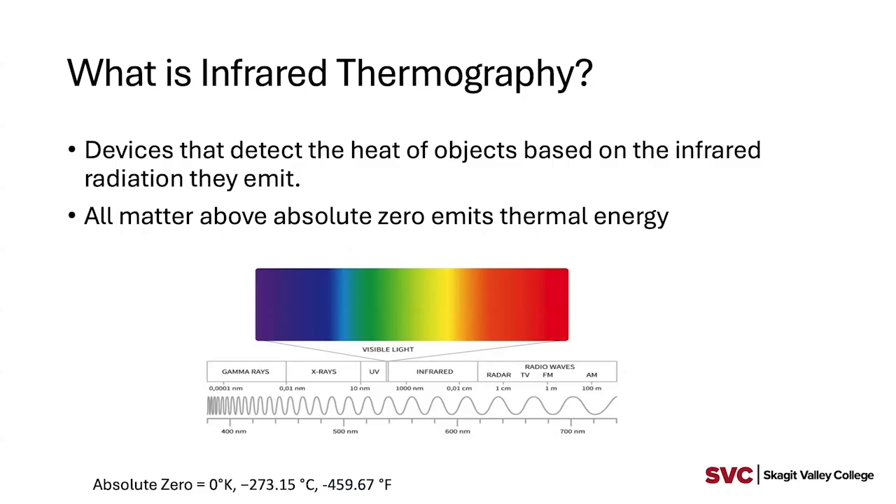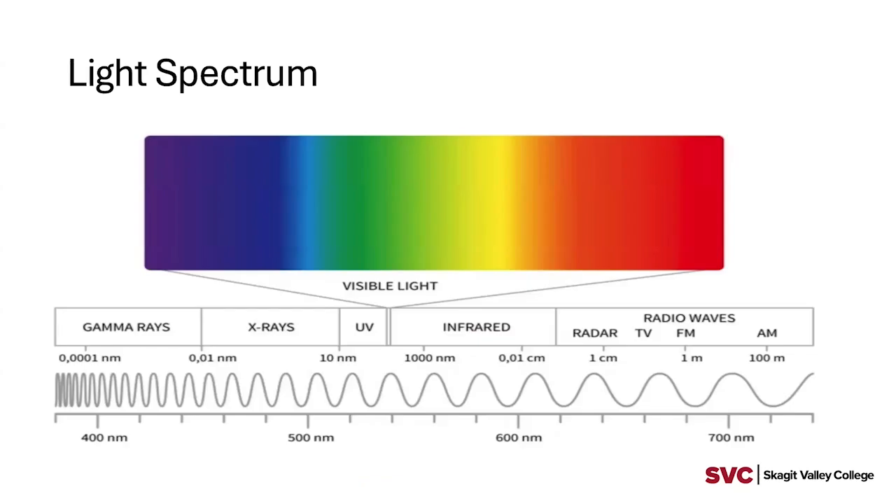So, high level, what is infrared thermography? They're basically devices that detect the heat of objects based on the infrared radiation they emit. Technically, as I mentioned in the previous slide, it's electromagnetic radiation, but we'll see in a moment how that translates to temperature. What we know is that all matter that is above absolute zero will emit thermal energy.